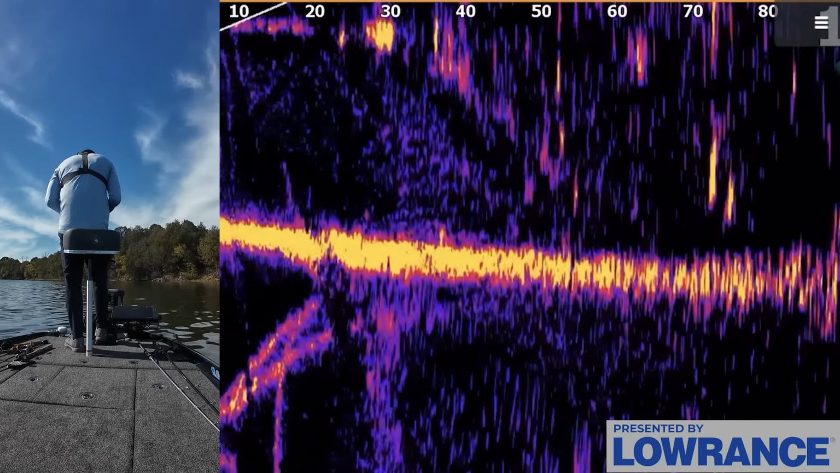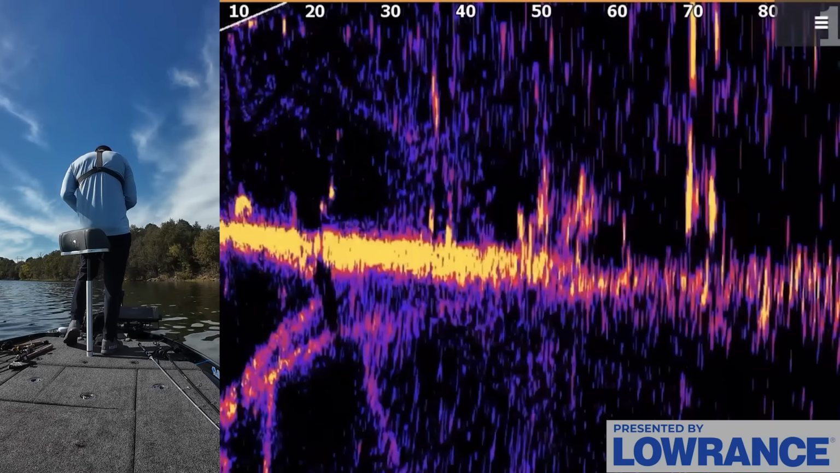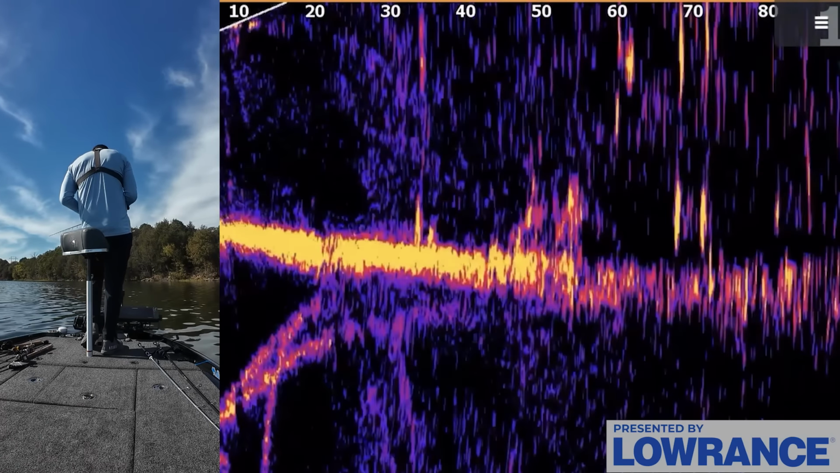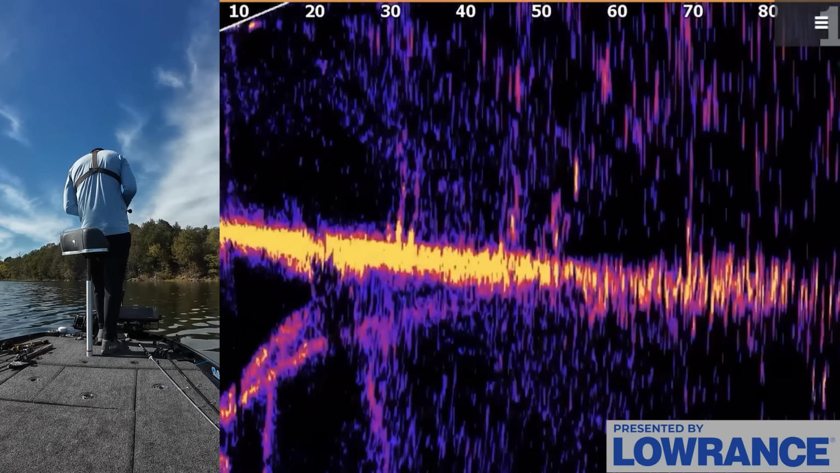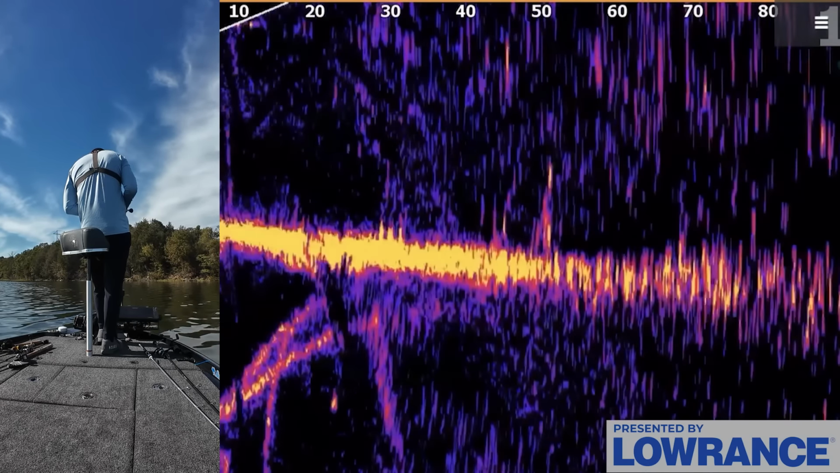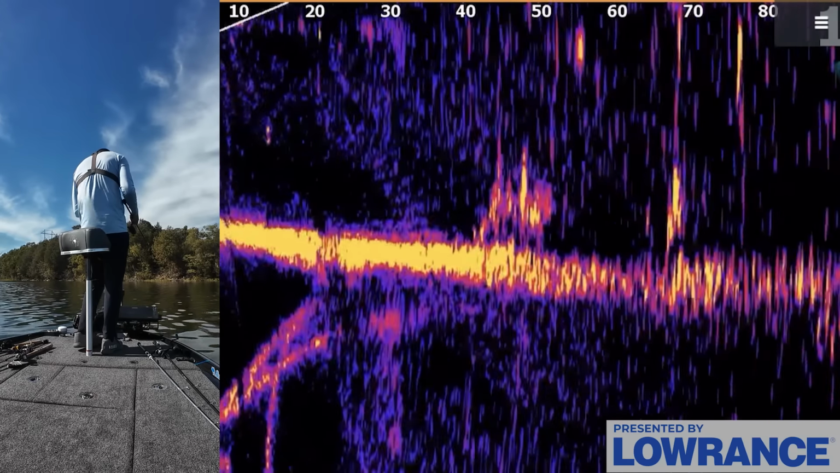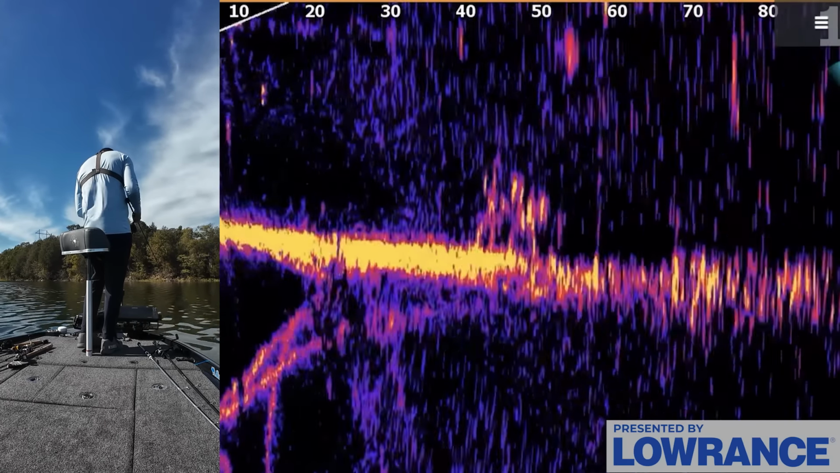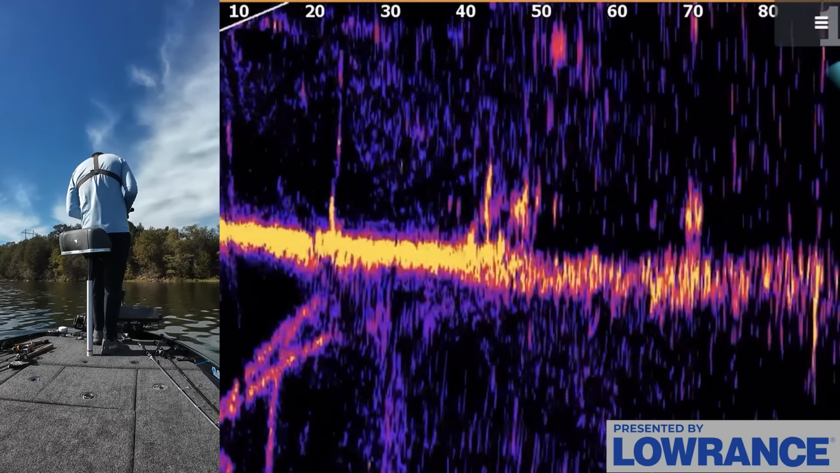There's some good dots up there. Some of those cannot be bass, right? They're giant marks. Those are giant fish. So we're working that hover rig now over the top of that little deal. I don't like the hover rig as much for fishing around this stuff because it's open hook compared to that weedless wacky. I can drop it in and work it a little bit better.